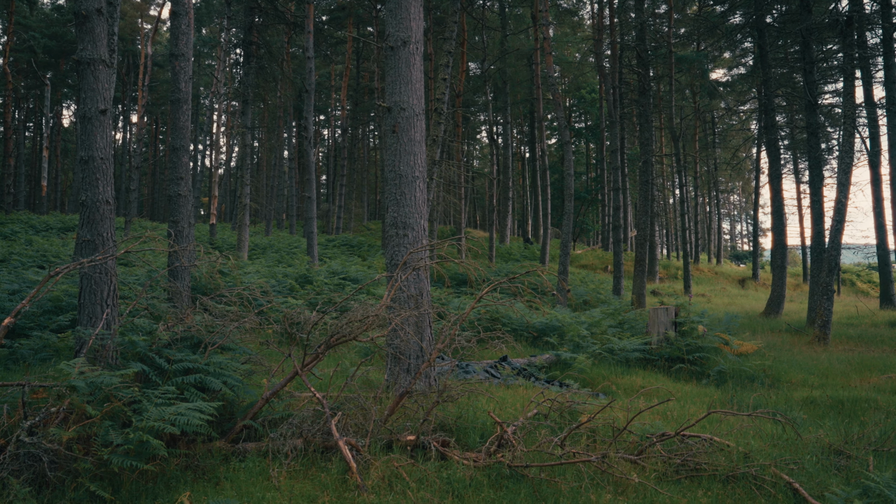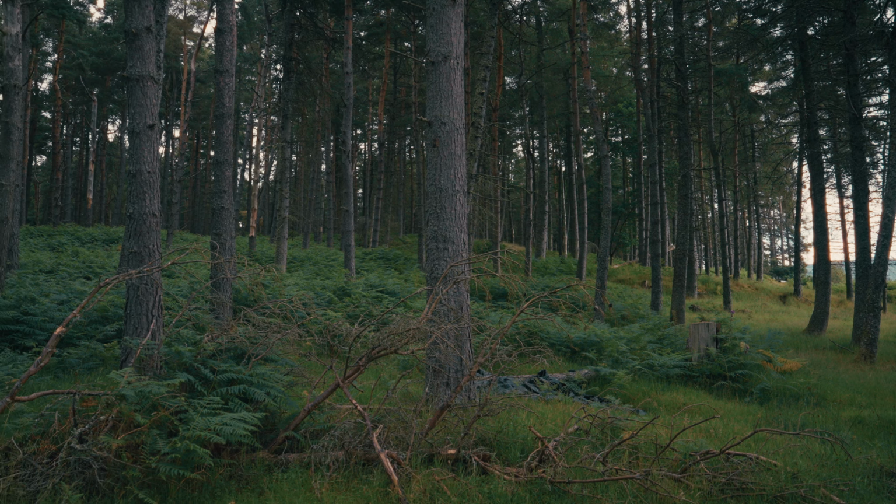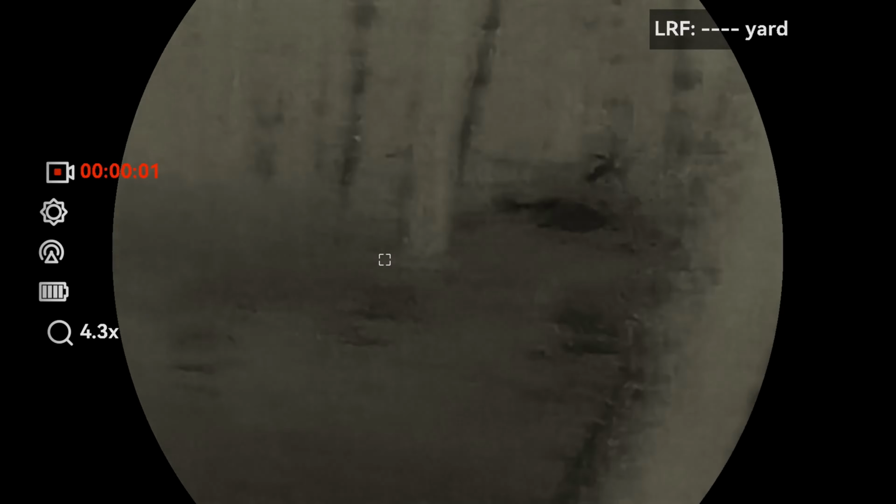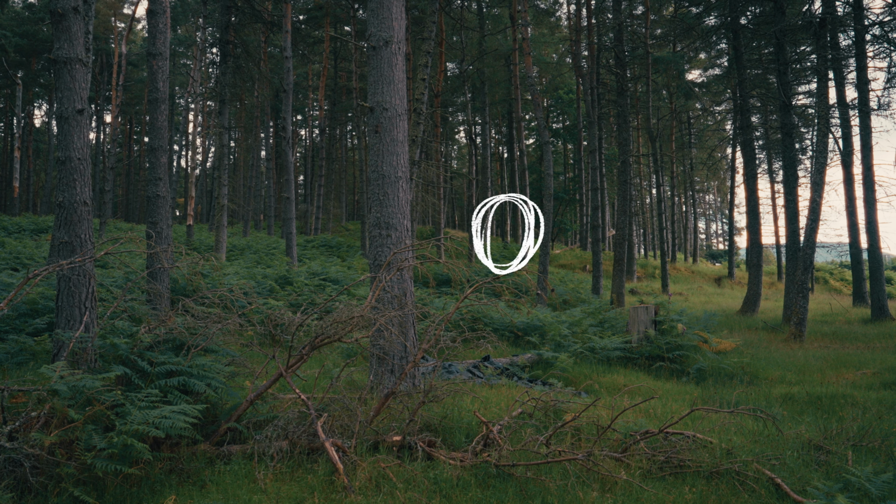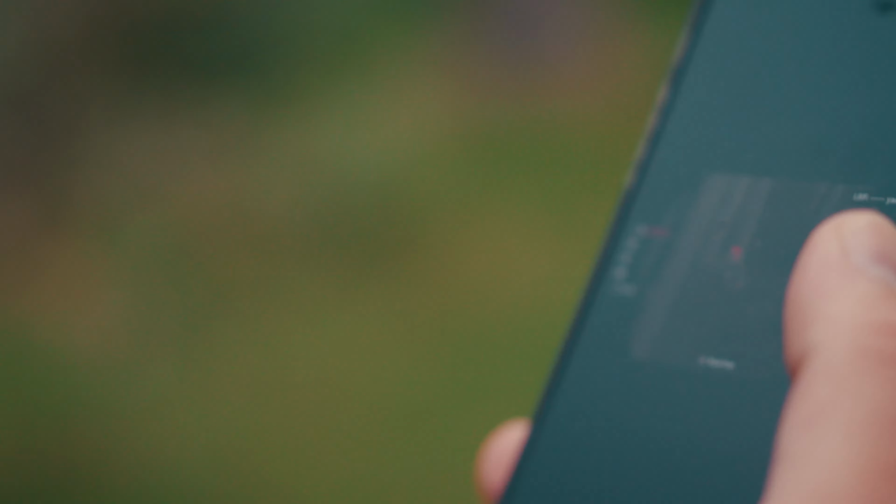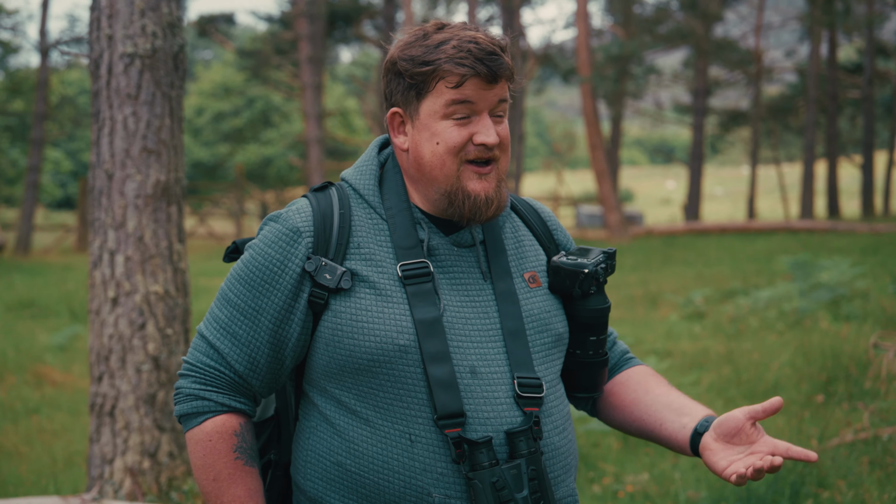Okay, he is somewhere in amongst the field. So, there you are. Whoa! That's bonkers. So it's really good for just reviewing footage, finding out what kind of animal you have when you're trying to chill out and get ready to compose the shot that you want out of what you're shooting. It's a really powerful tool.